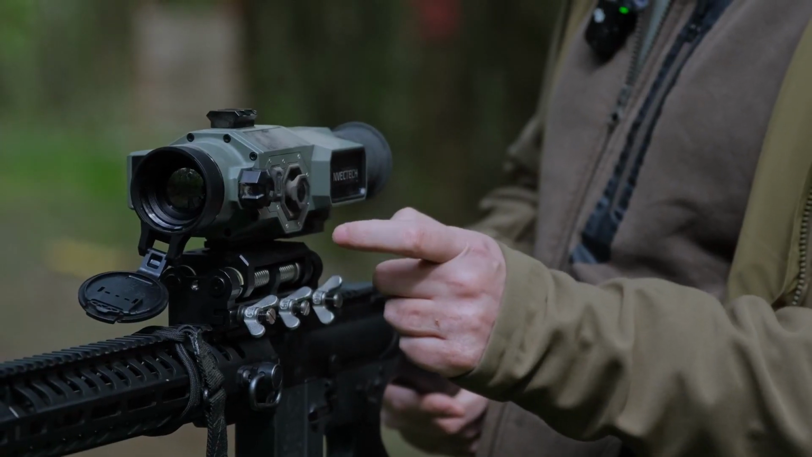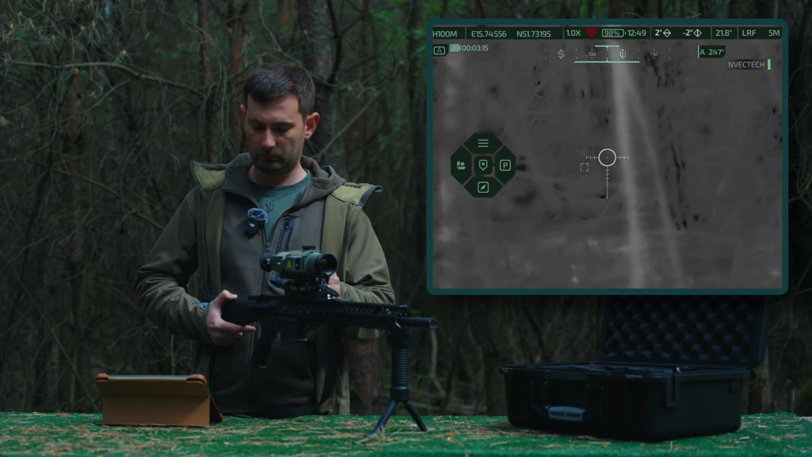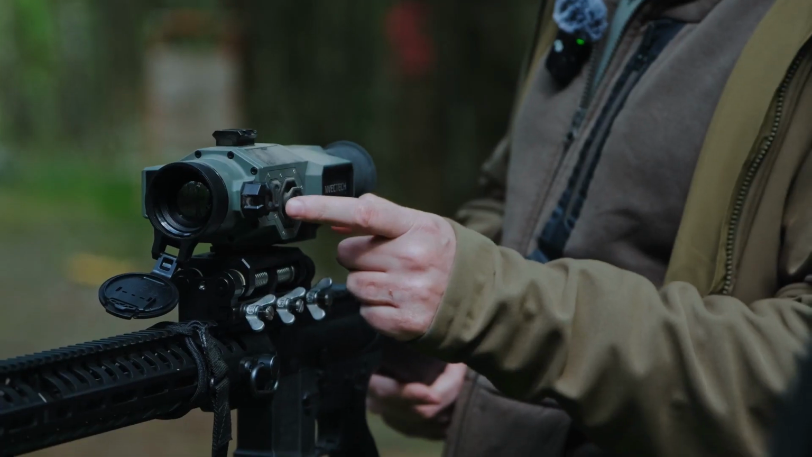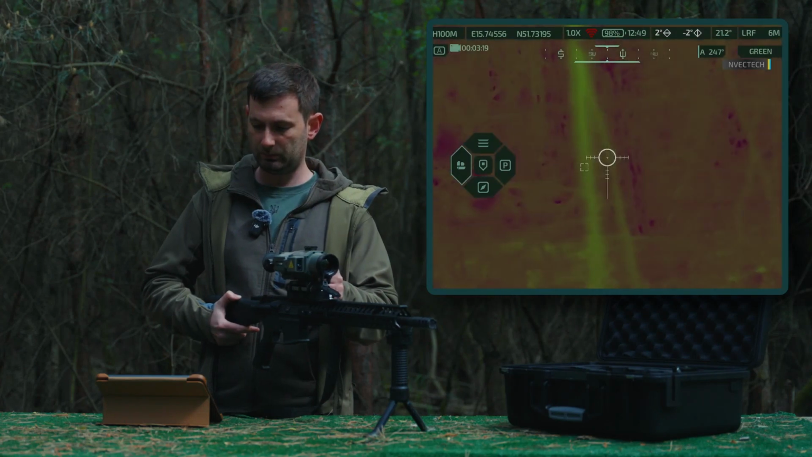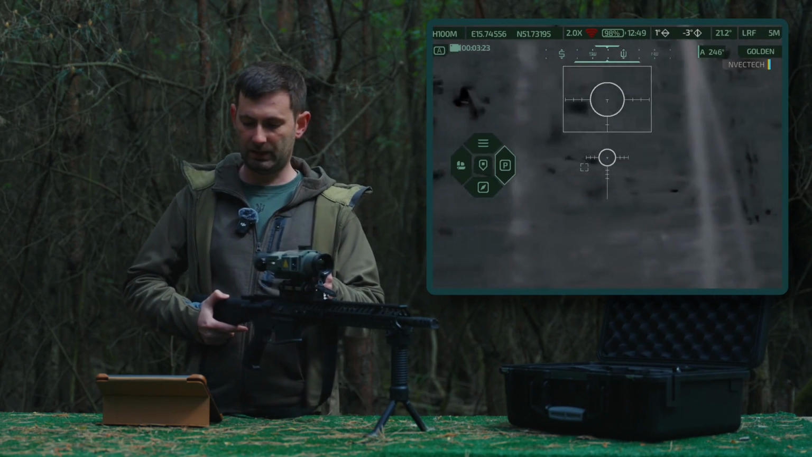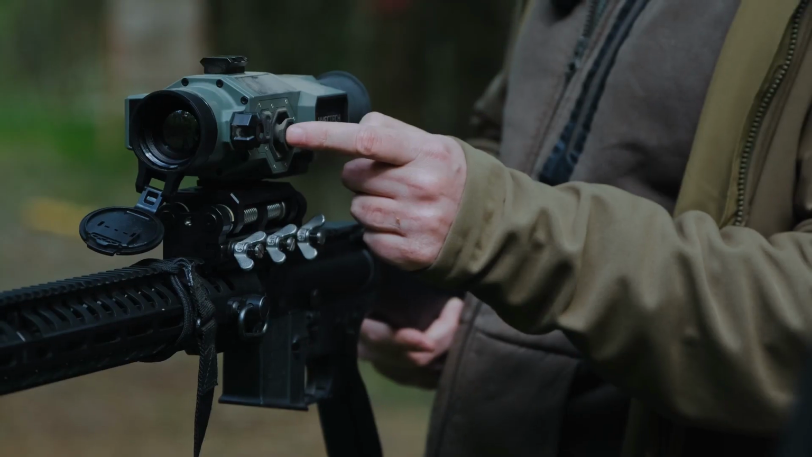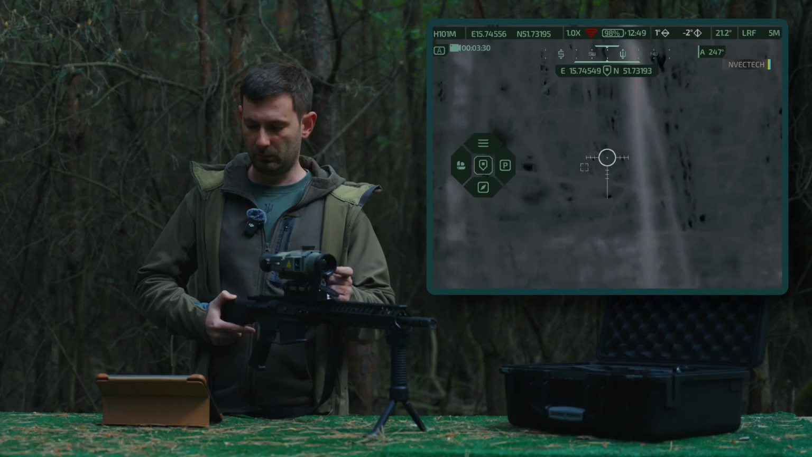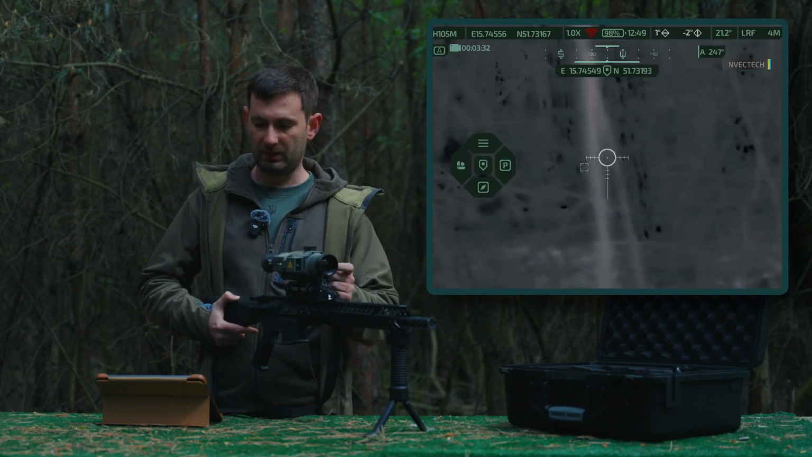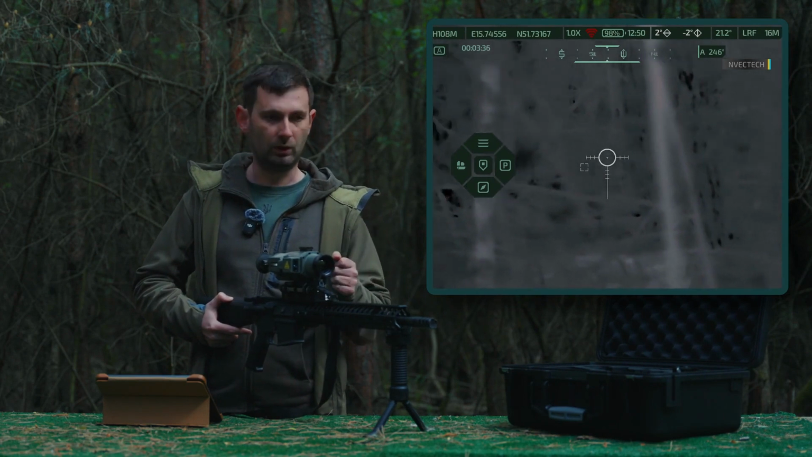Next, at the bottom, the compass is hidden. Push the joystick away from yourself. This changes the color palettes. The letter P stands for picture-in-picture mode. And the central button displays, using the laser rangefinder, the latitude and longitude of where you are aiming.